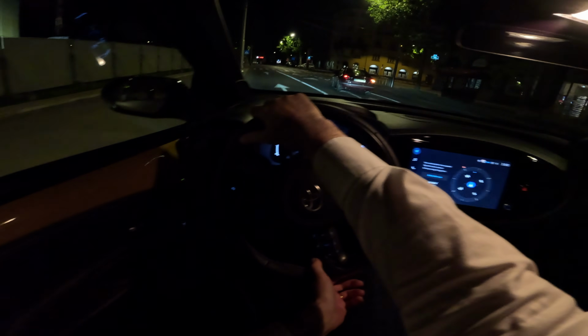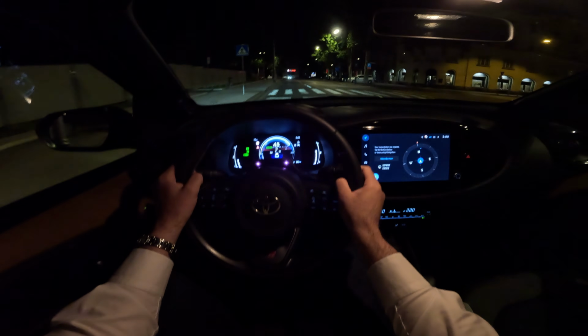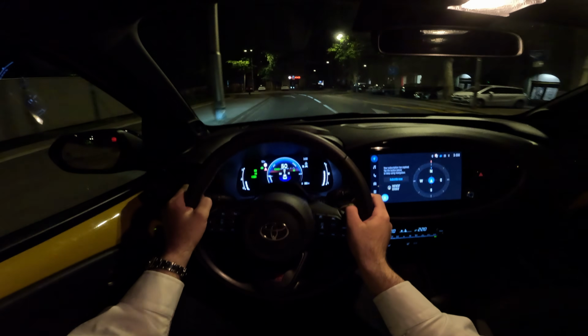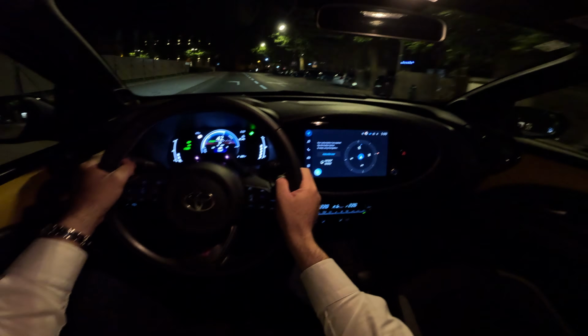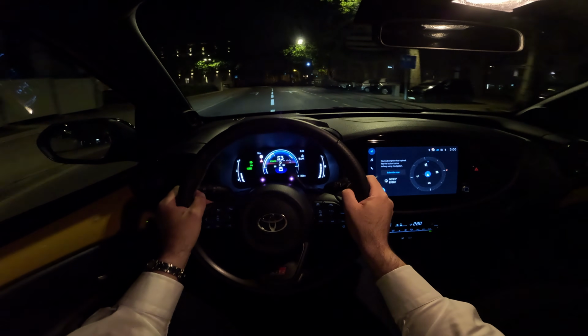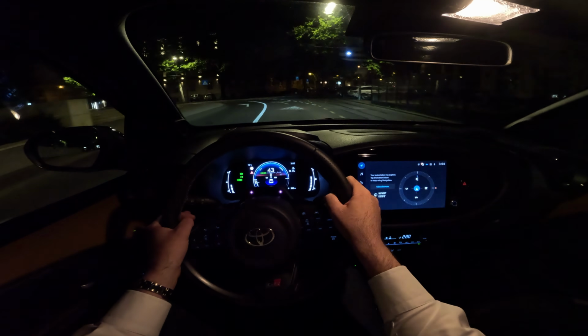Steering very sharp, precise. Fun little car.